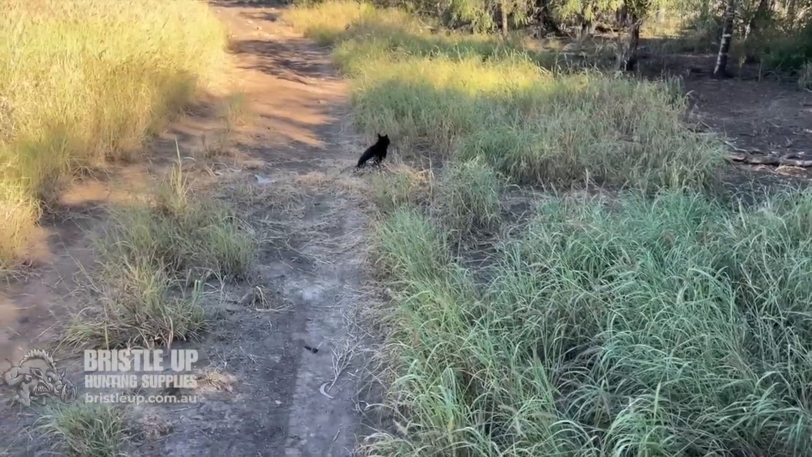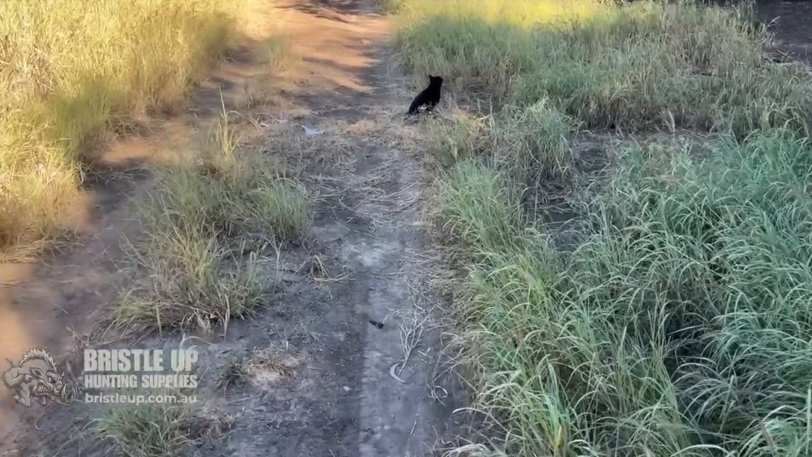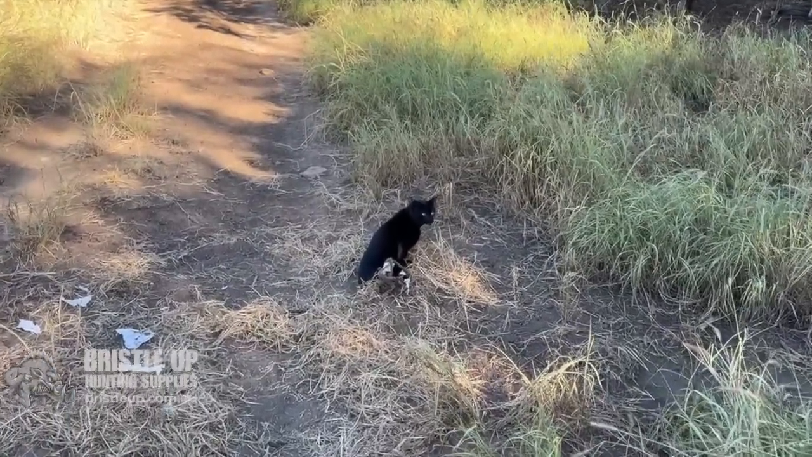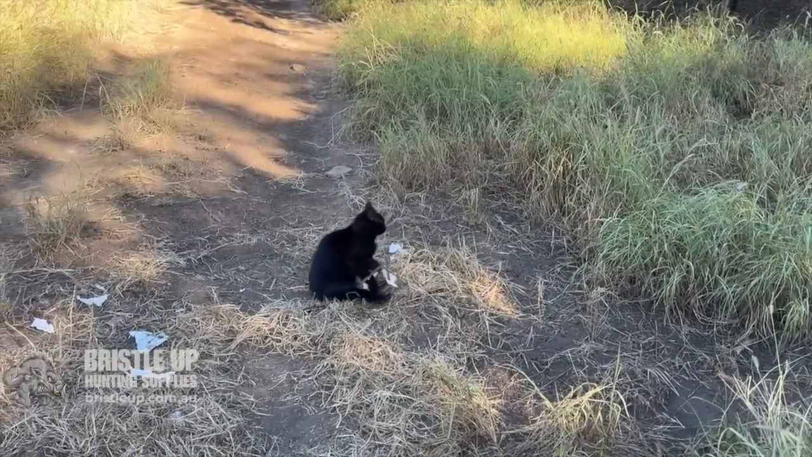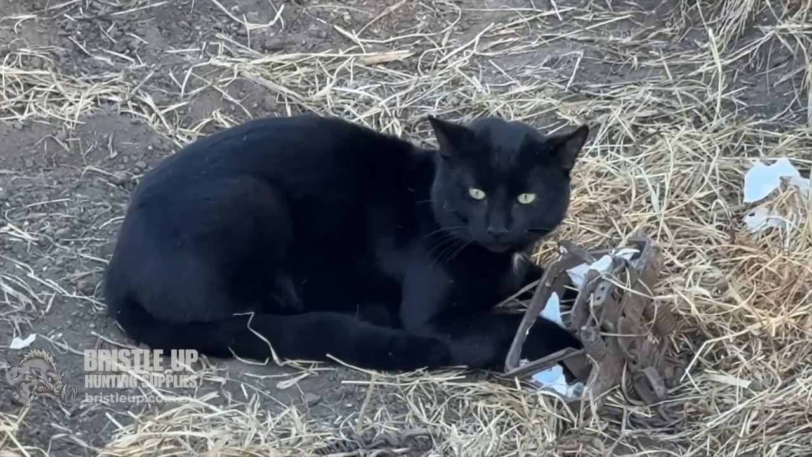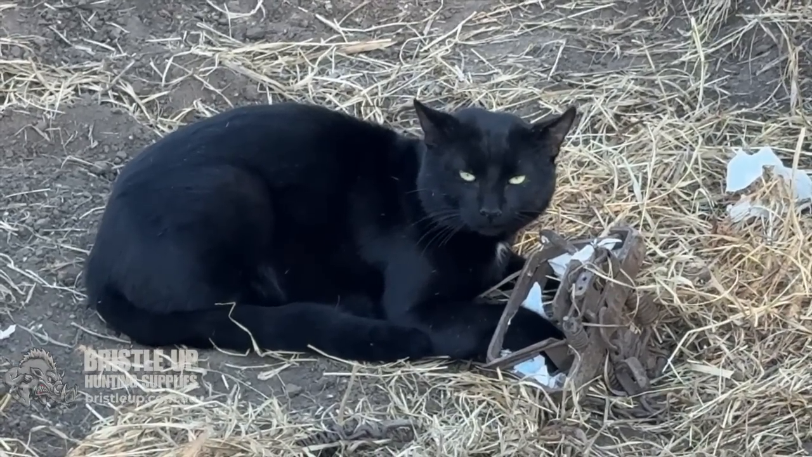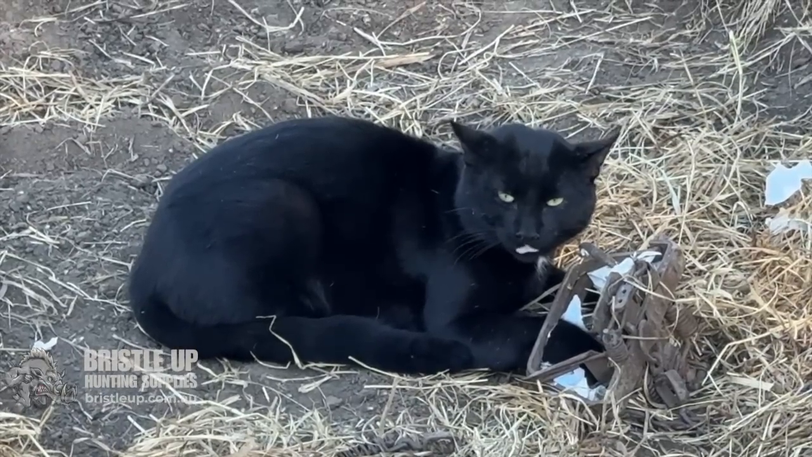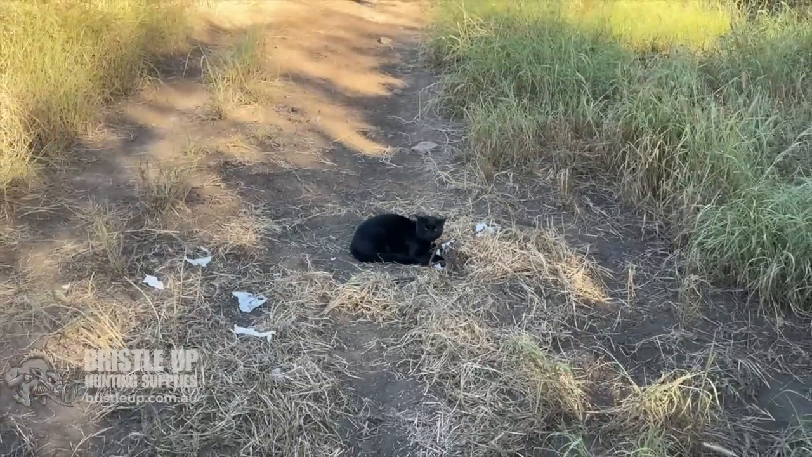Well, I've been checking this trap line for a few days and got nothing. But this morning, I come along here and look what we have. It's that same cat who'd been walking along the track back here and past when I had the camera set up. So, there's a nice big black fella. Kitty. I wondered whether I'd catch you. Anyway, we'll get him shot and get out of here.